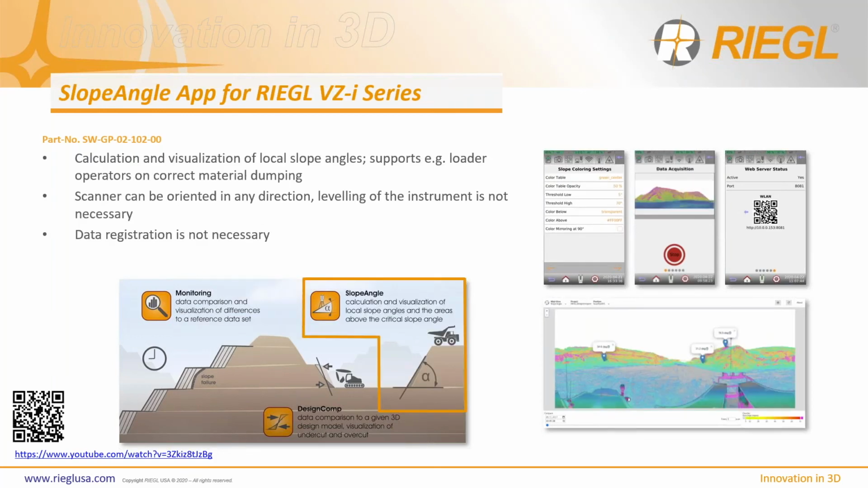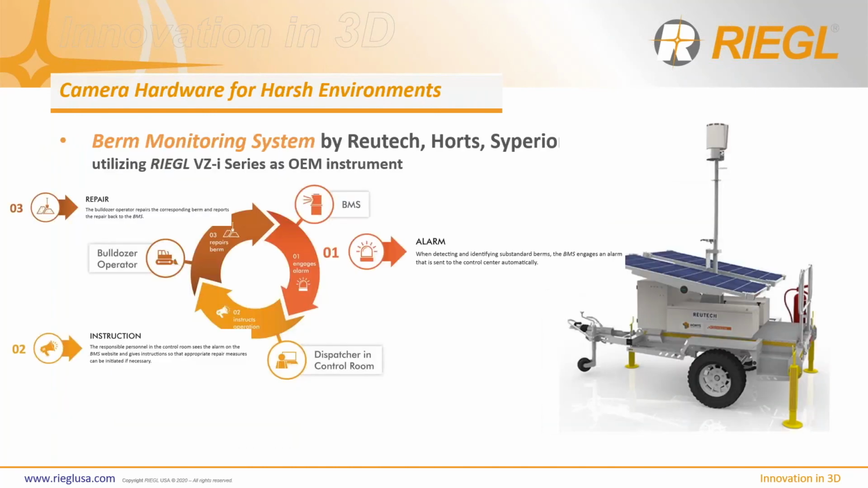And the last one is the slope stability angle app. Here again, it just easily detects the angle from vertical. So if we set a threshold of whatever angle we need that slope to be, we can then scan it, compare it, and then the app will automatically tell us, based on a color scheme, where the threshold would be to either exceed the maximum slope angle. All right, and then moving on.